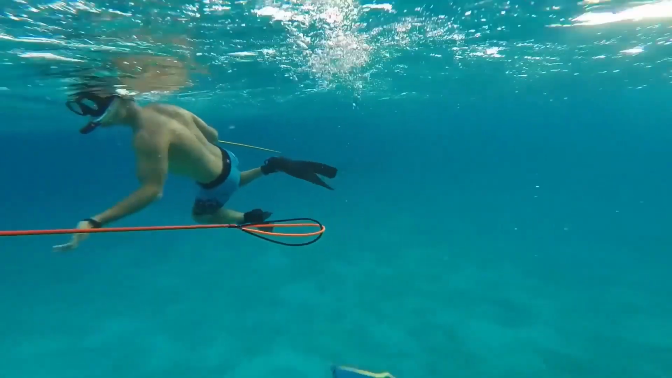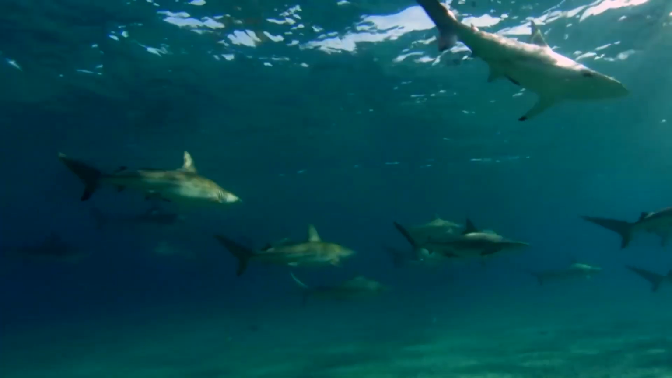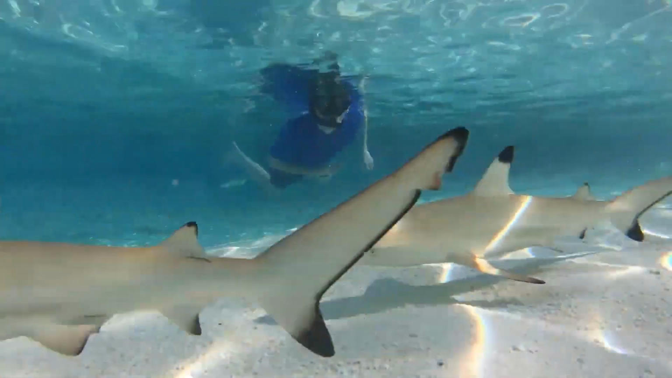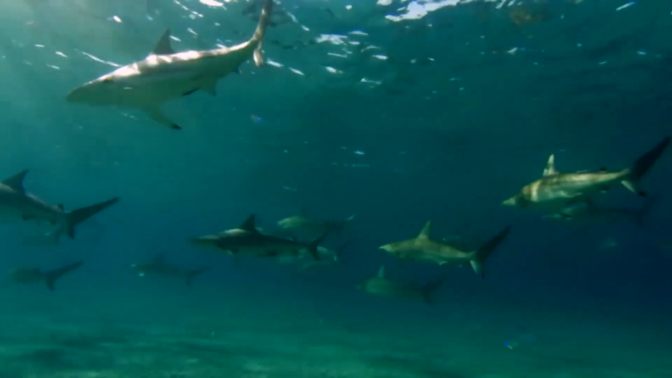So if you're planning on going for a swim or a paddle in the ocean, keep your eyes peeled for these little guys. They might look harmless, but they have a reputation for being quite the troublemakers. But don't let that scare you too much.